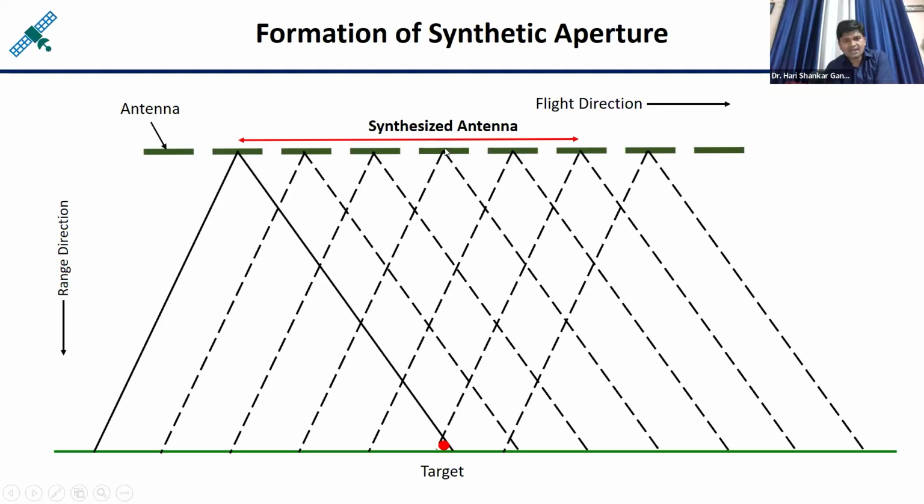When the satellite is here, again the red target is visible. And here, again the red target is visible. And here, again visible. But if the satellite is here, then in this coverage the target is out.